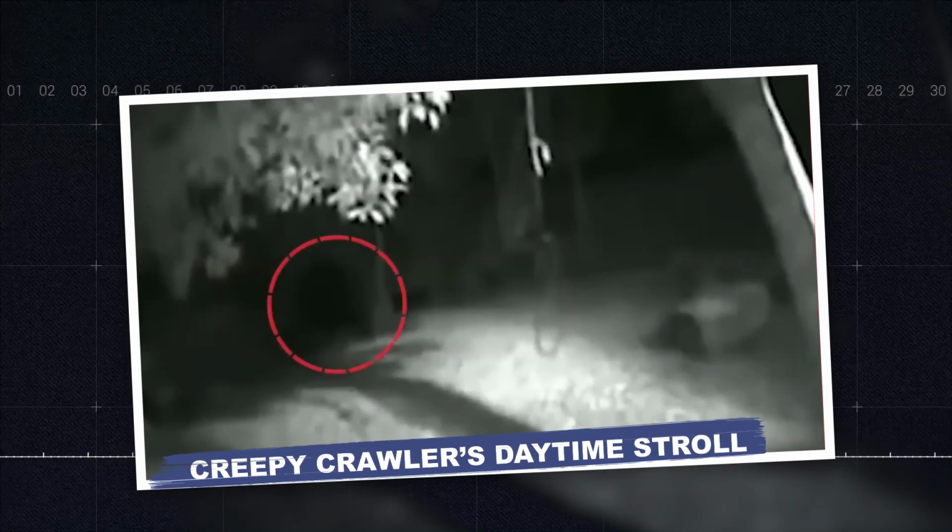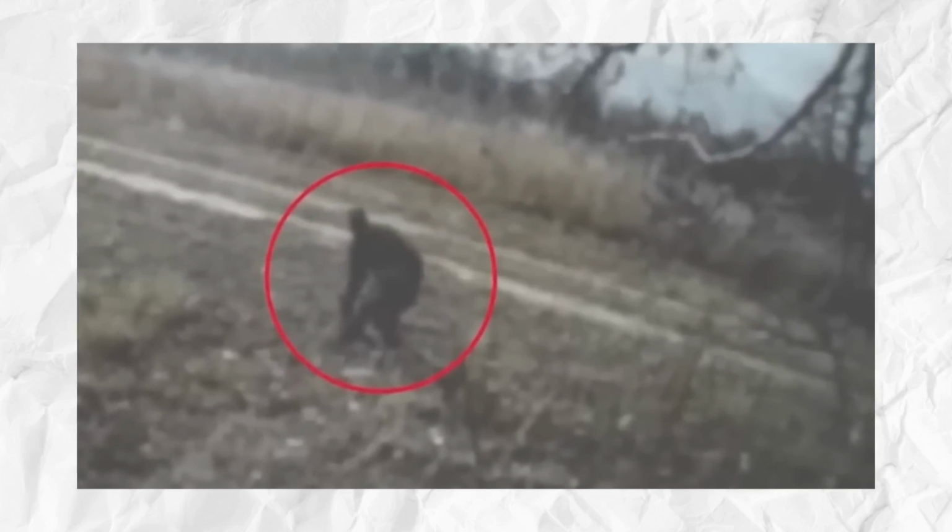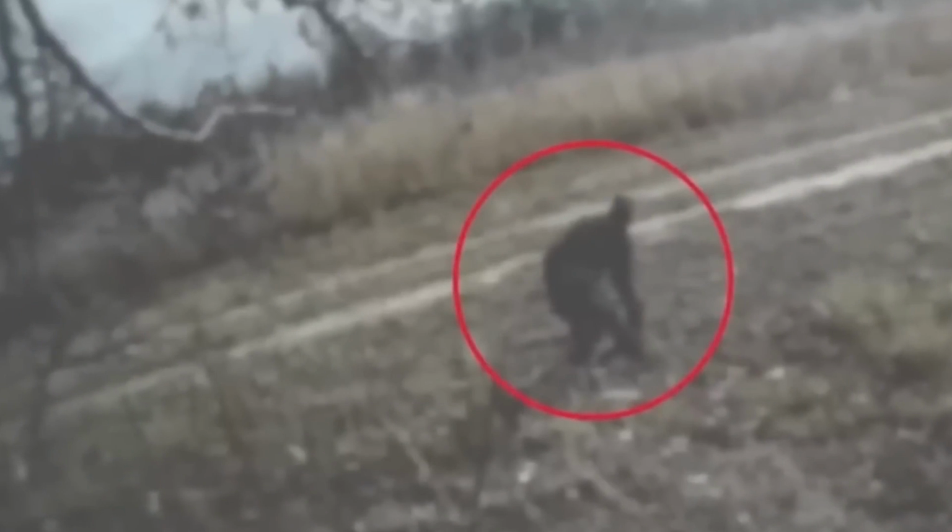Creepy crawler's daytime stroll. In broad daylight, a strange and creepy figure was spotted strolling in the field. The bizarre dark entity, however, remained vague, keeping its face hidden from a watchful lens. As days passed, more footage emerged, this time capturing the shadowy creature invading a backyard. The chilling features of the crawler were now revealed, sending shivers down the spines of those who witnessed the videos. Speculation ran wild about the creature's identity, but its true nature remained a mystery. Could the same creepy crawler be behind both sightings?